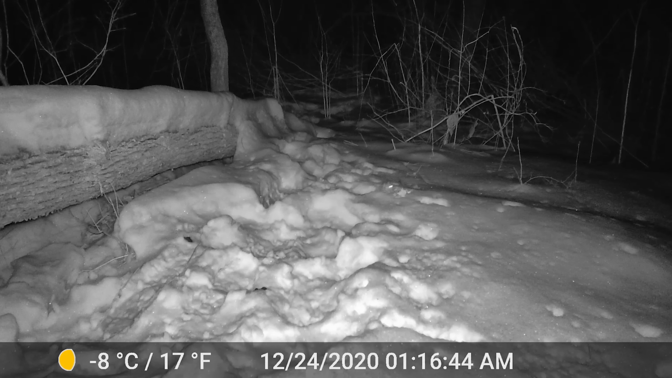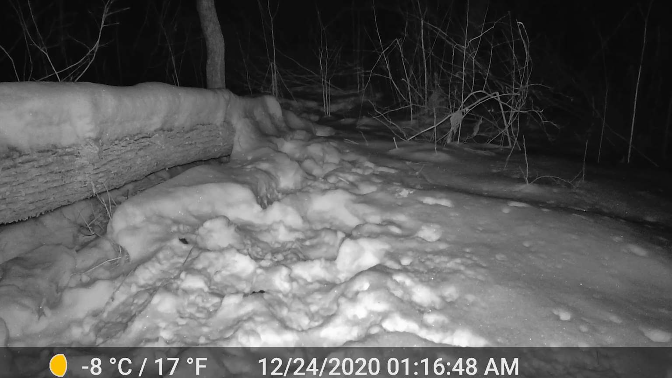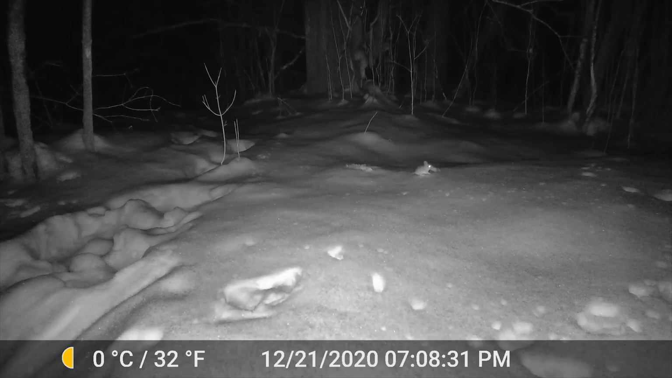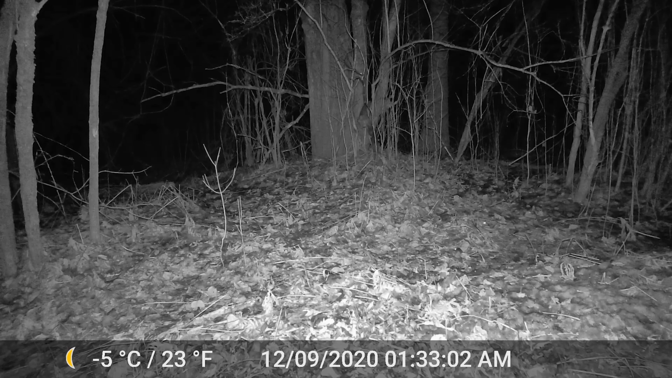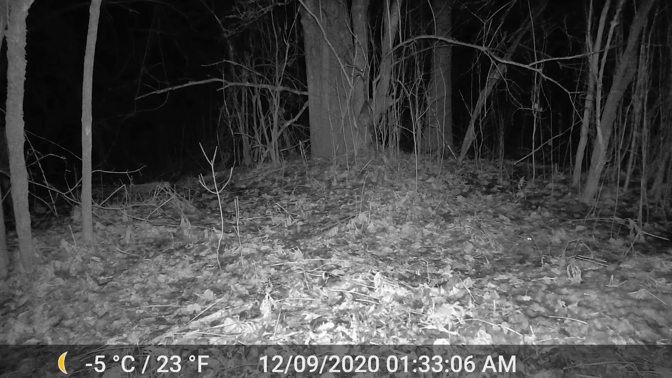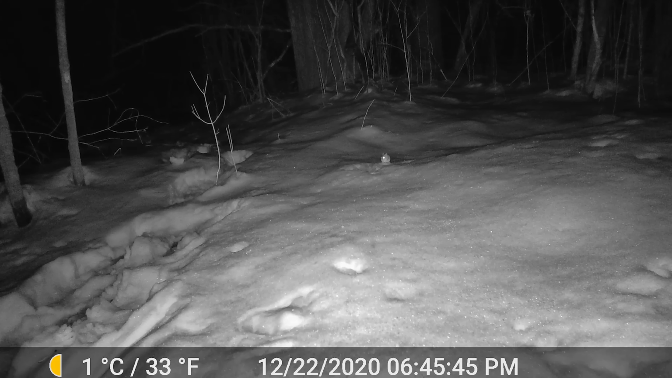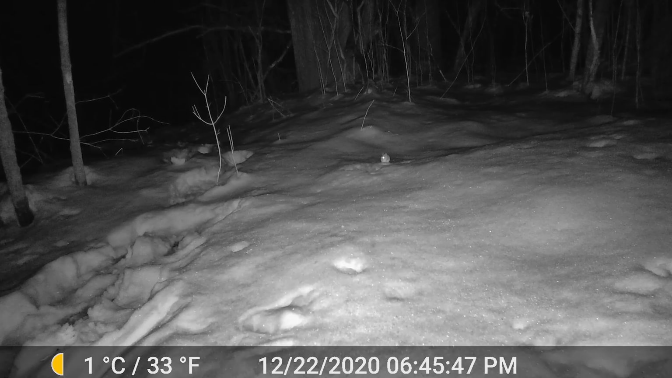Occasionally, I did put out sardines, hoping to attract some more interesting wildlife, but it was these little rascals that ended up stealing most of the fish bounty. Watch these two have a quick wrestling match. It was this lonely mouse here that inadvertently attracted a new animal for the camera to capture.